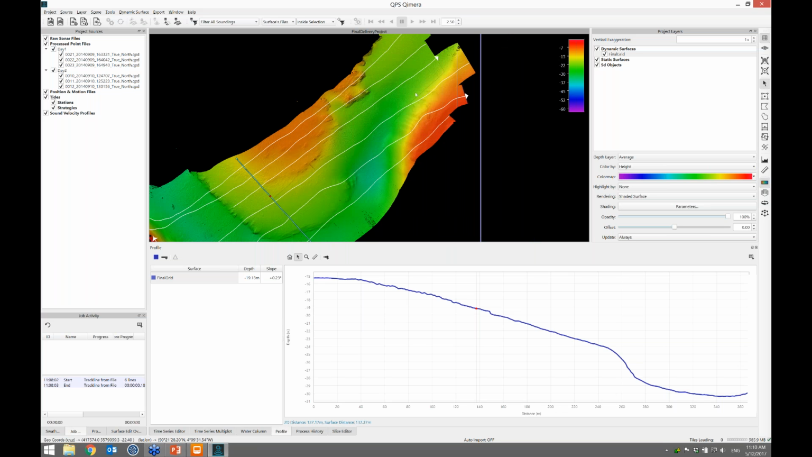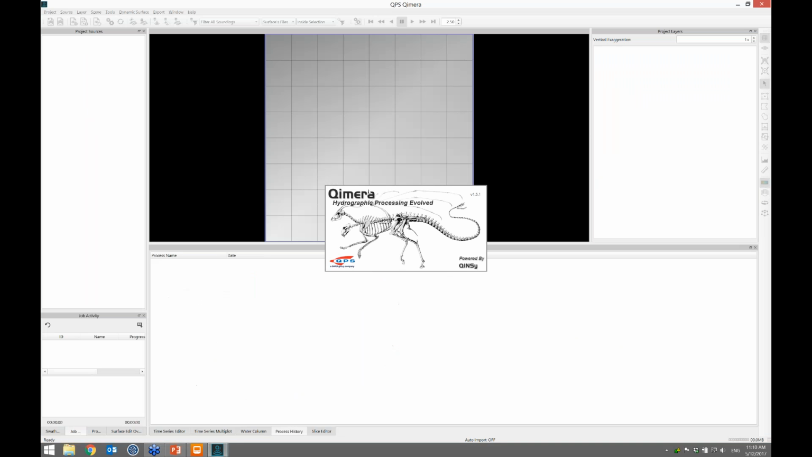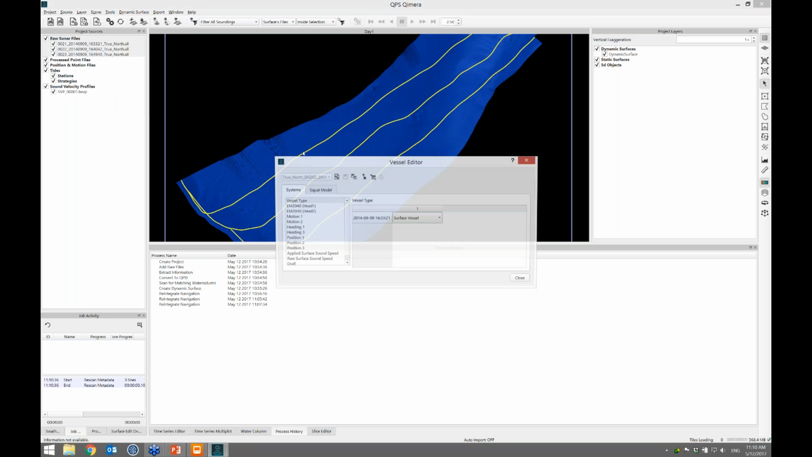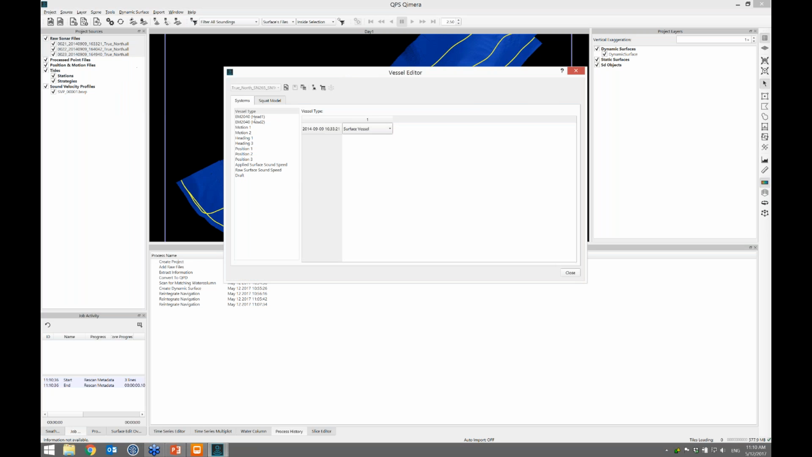Okay, and one which isn't necessarily related to this: is the vessel configuration automatically taking the offsets recorded in the .all file from SIS? It is, yes. If I open up the day 1 project, for example, here's the .all file. If I go to the vessel editor under the tools menu, this is something that Qimera does which is pretty innovative: it pulls all of the goodies out of the .all file, or any file that has this kind of information.